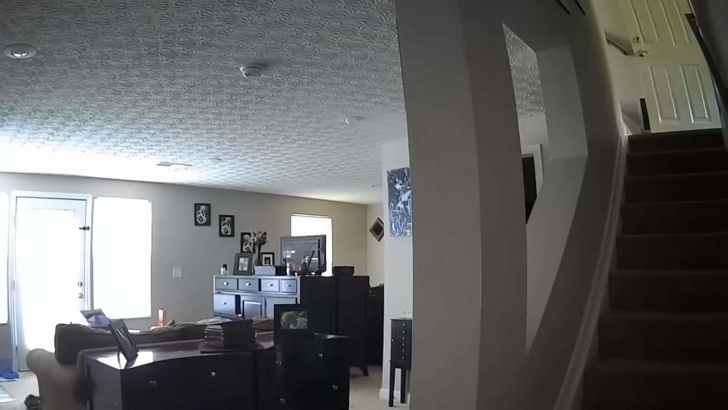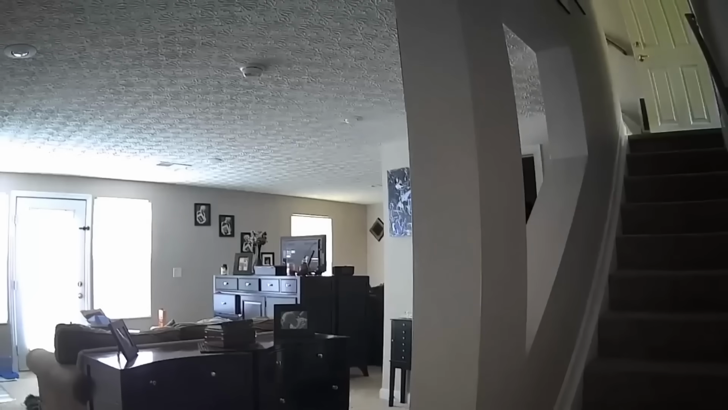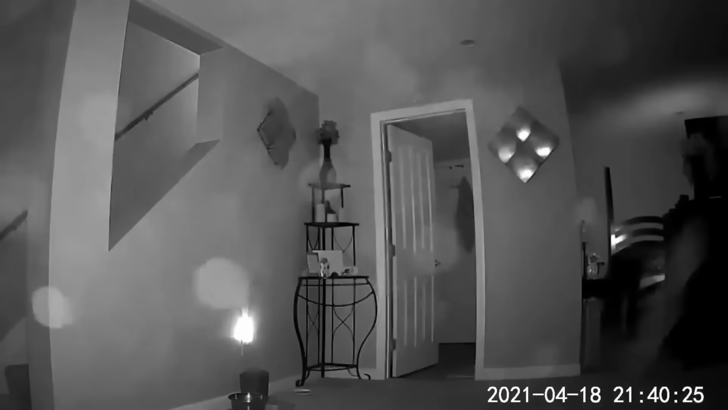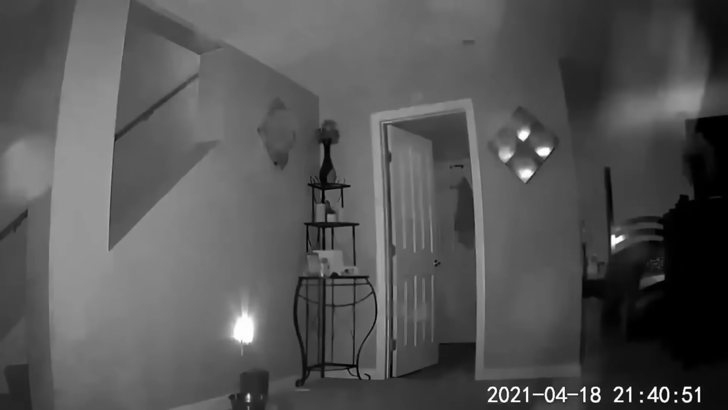The footage she captured is chilling. In one video recorded during the day, her home security system detects odd movement. In another clip, orbs of light, sometimes believed to be supernatural, can be seen drifting through her home, leading some to question whether it's more than just dust particles.